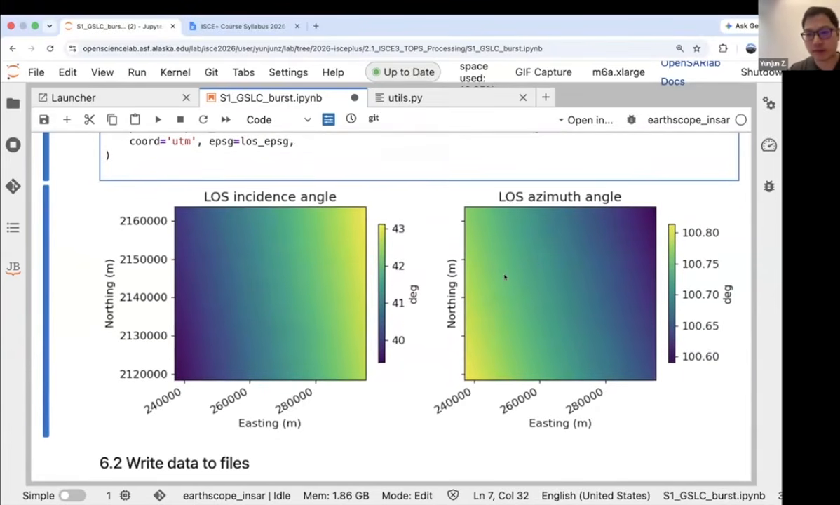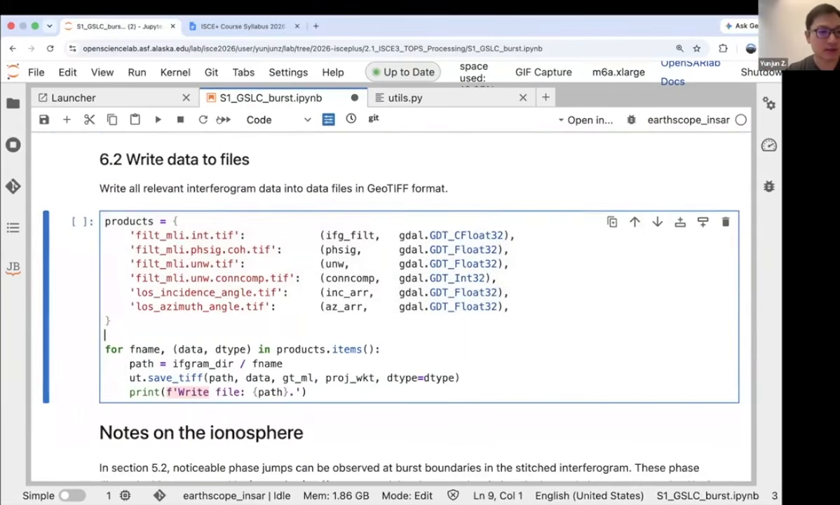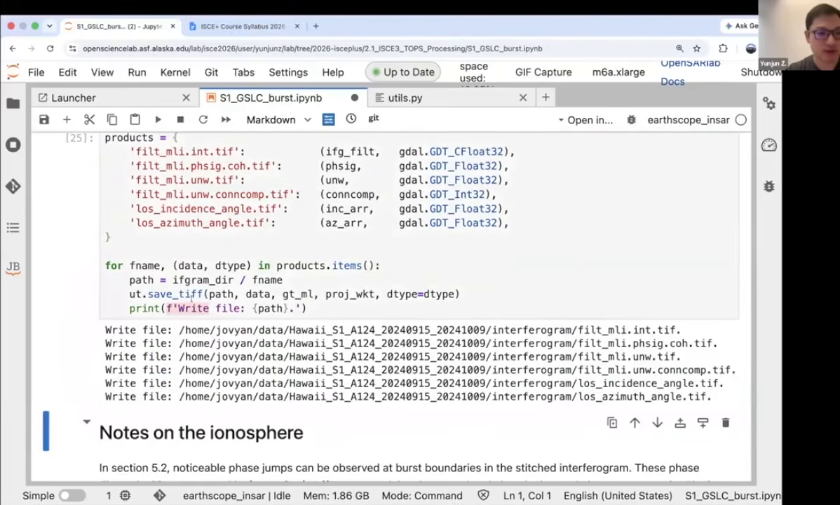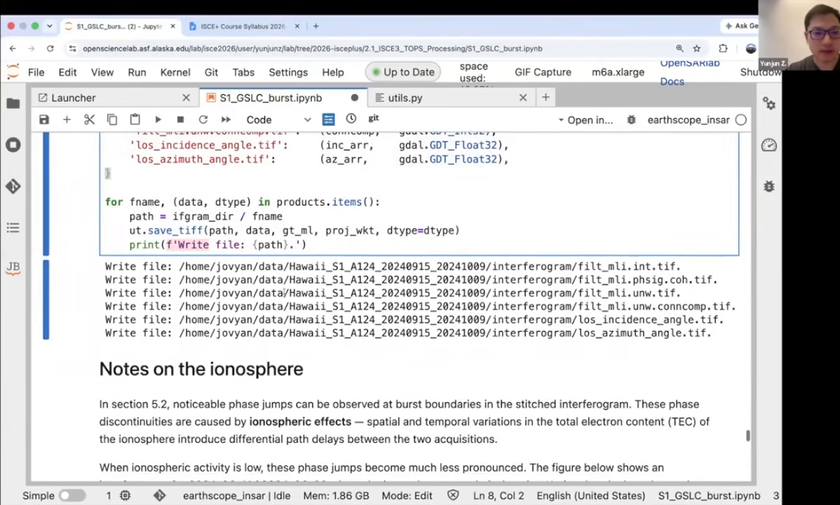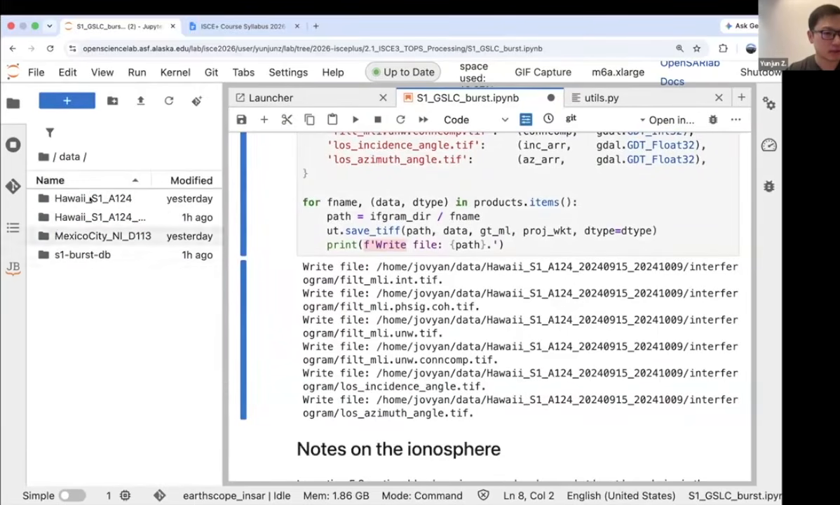So that's why for an ascending track, we have an azimuth angle that looks like this, around 100 degrees. And we can write that into files. Here, the very simple approach is just to write that into a GeoTIFF, and that's what we generated here in the datasets.